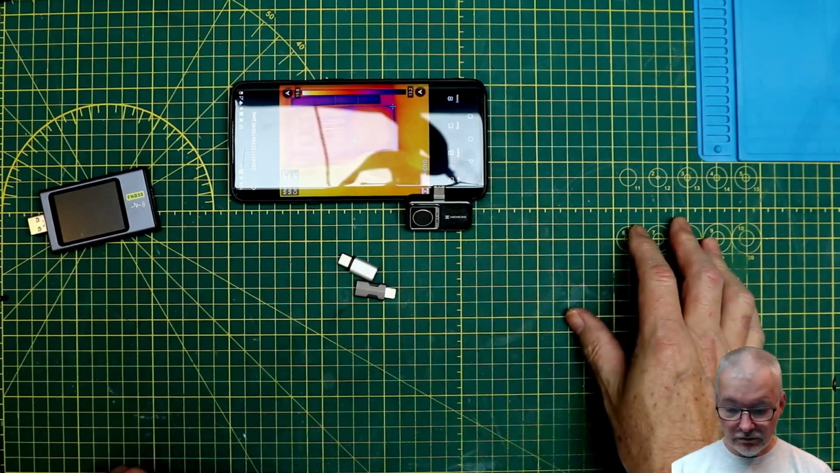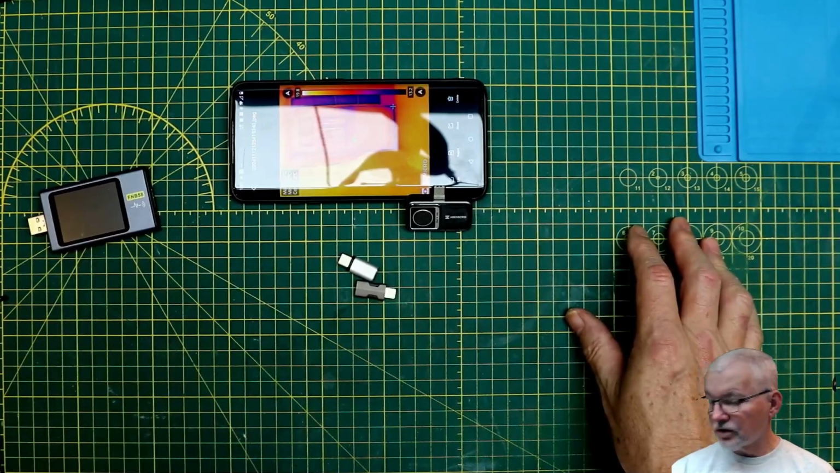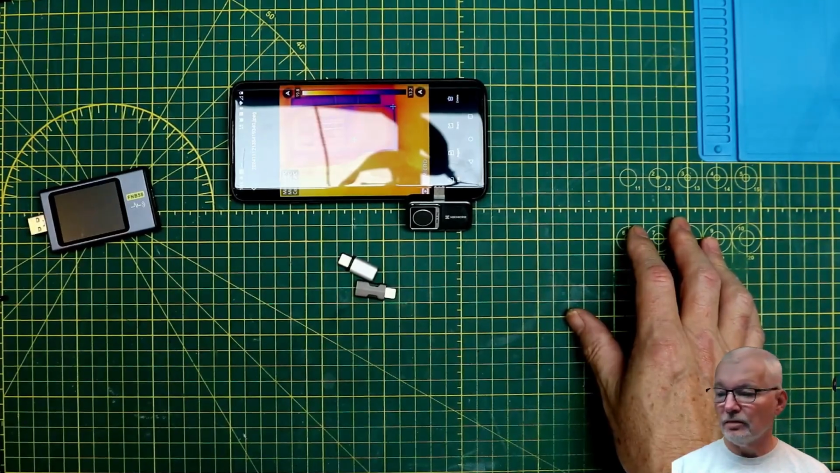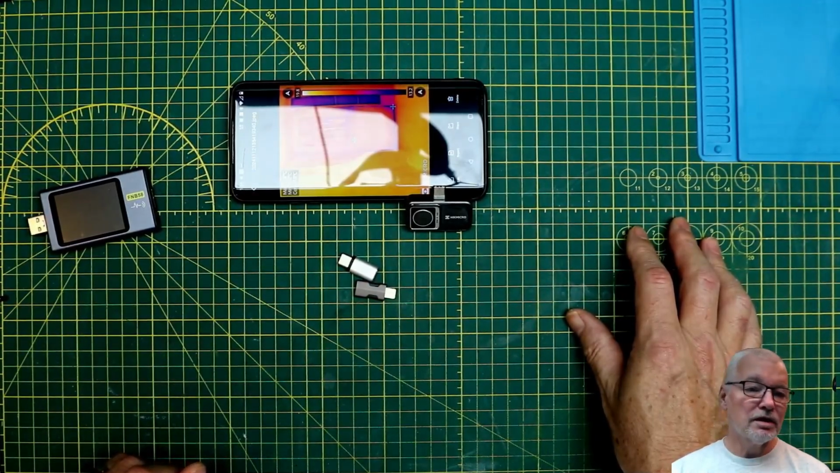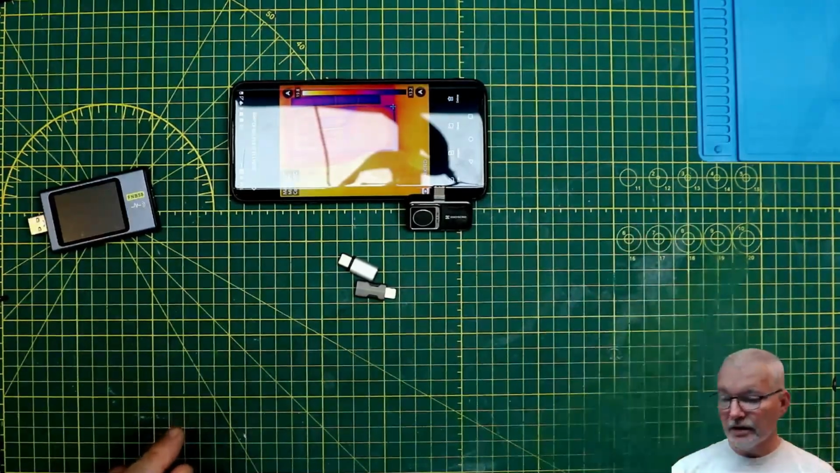The resolution or the image quality seems as good as the two FLIR cameras that I have. I haven't presented that in here because it's a quick review, but I will be using them later. This camera's only been available since July, from what I can tell, and it looks like it's a good competitor amongst the other thermal cameras in the market. I will provide links to where you can buy it from and to HIKMICRO's own website and documentation, and I will see you on the next video.